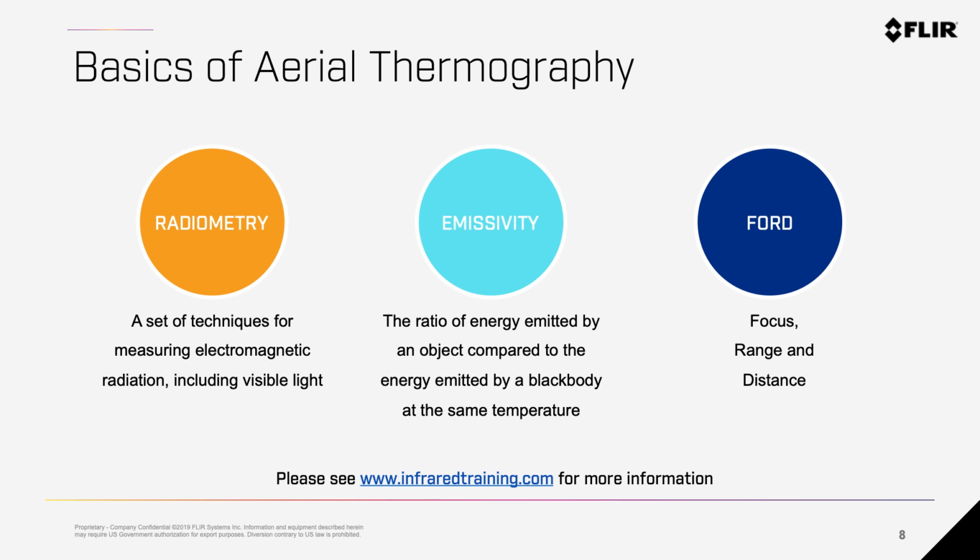Emissivity is the ratio of energy emitted by an object compared to the energy emitted by a black body at the same temperature. Emissivity settings can be found in your ground control station or your app, based on what camera you're flying. It is crucial to have proper emissivity settings prior to flight. The acronym FORD stands for focus, range, and distance to target.